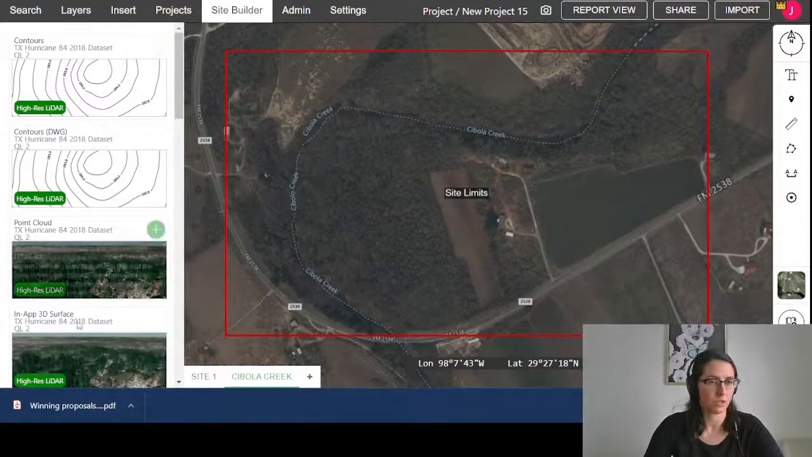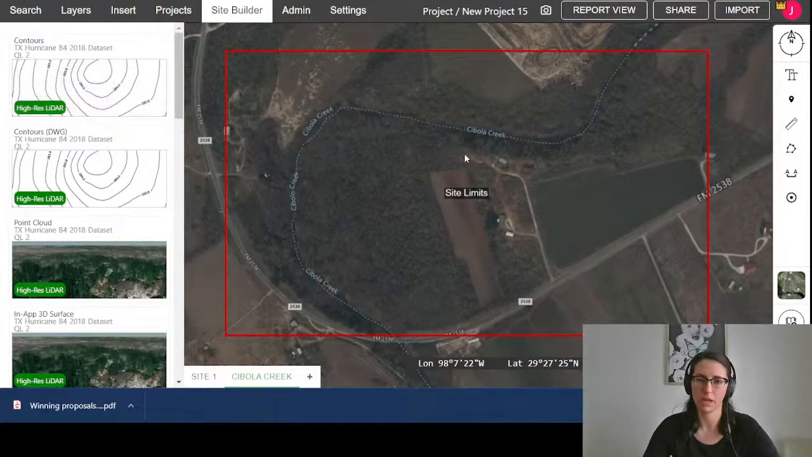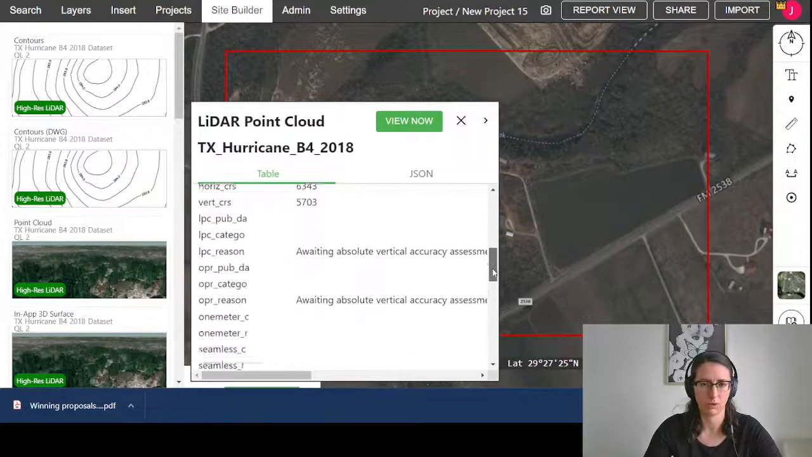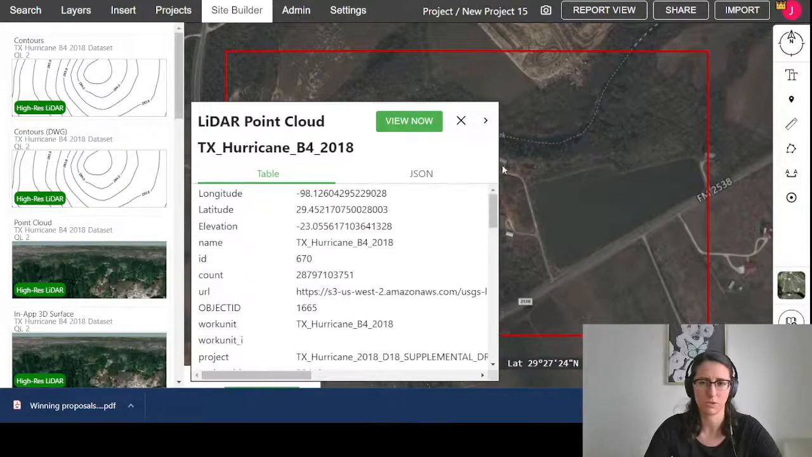On the left side, you'll sort of see all of our derivative products. So I talked about how obviously we have a point cloud available for any of those areas covered in gray. If I click through, I can see that the point cloud here is from 2018 with all the sort of associated data in the attribute table.